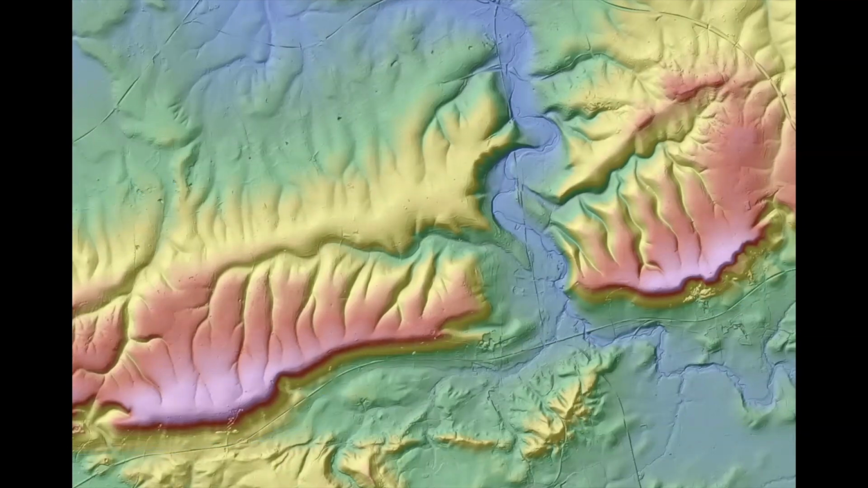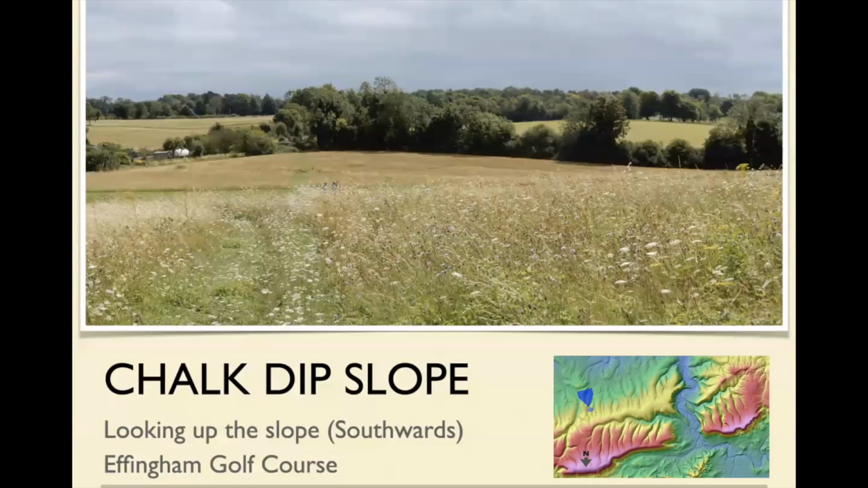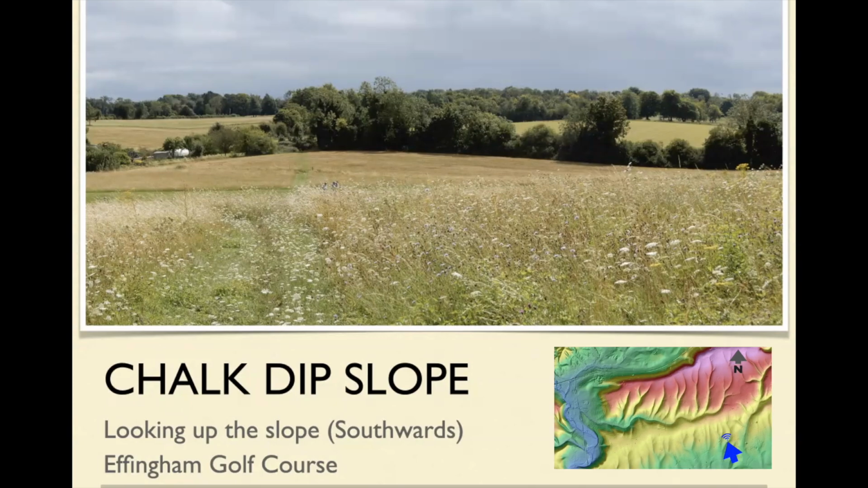What we're going to do is look over here, first of all, at the slope of the chalk itself. I'm going to look up the slope and then down the slope. So this is on Effingham Golf Course, looking up the slope, and you've got this gently undulating slope along here, and you're actually on the chalk here, and so these wonderful wildflower meadows, chalk meadows.